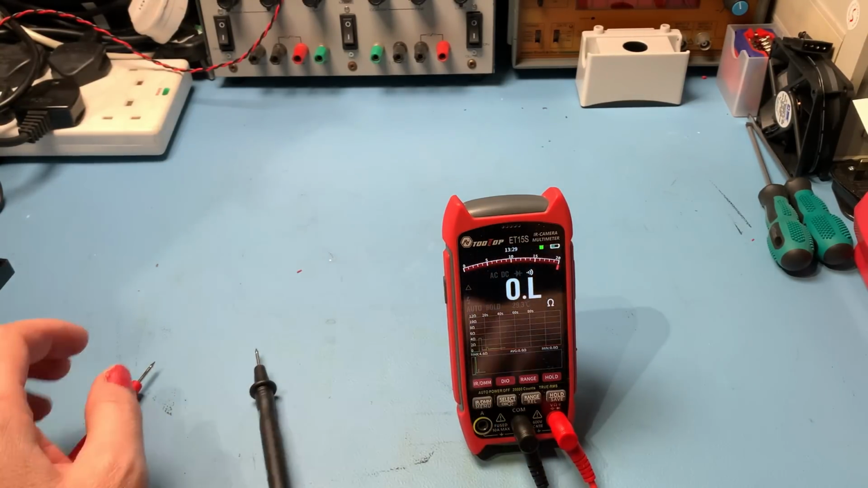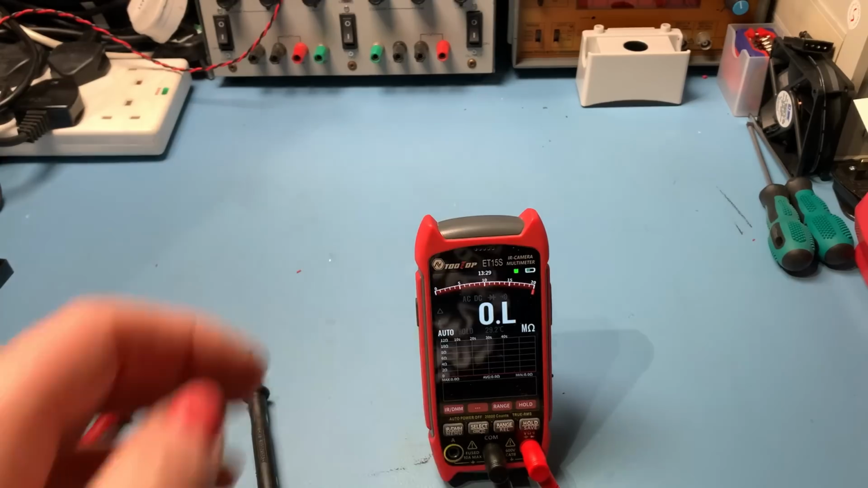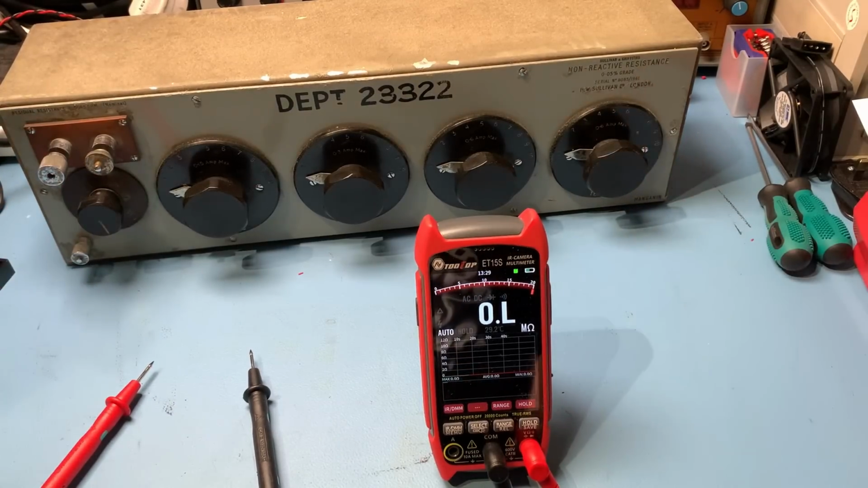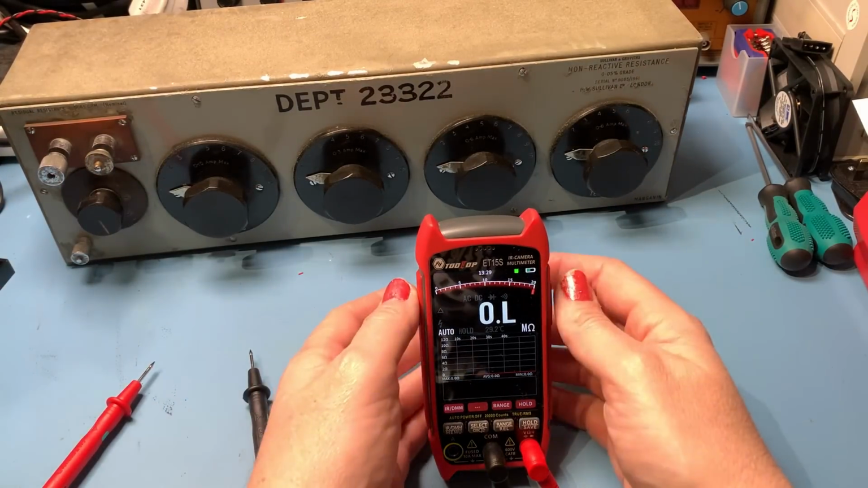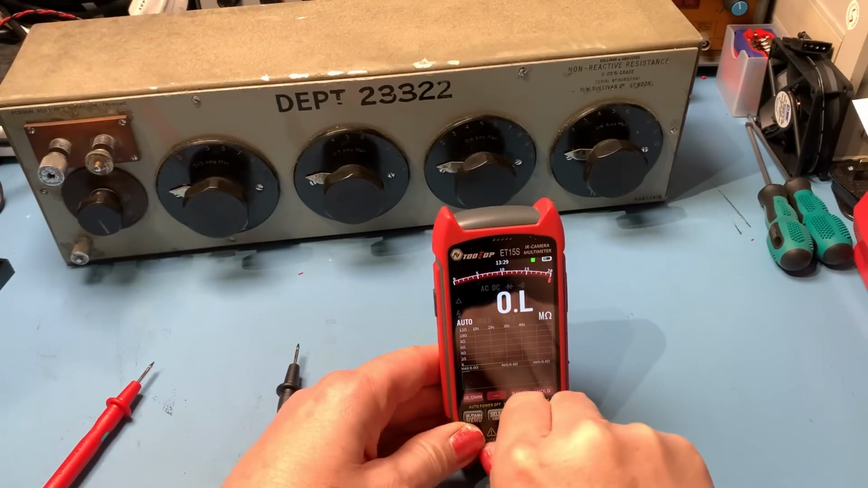Yeah, not the fastest for continuity, but it gets there. All right, let's look at resistance. I'll bring in the decade box. This is my H.W. Sullivan resistance decade box. It's old, but it works well, a bit like me. We're going to need some test leads for this.